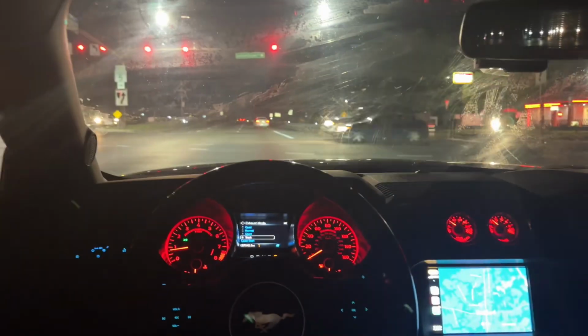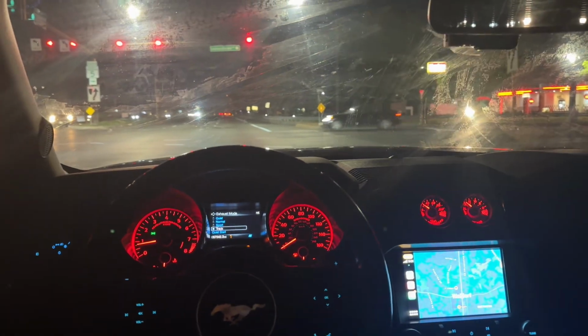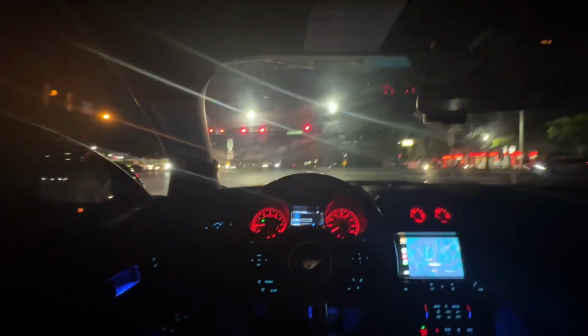What view y'all like? Y'all like this view, or do y'all like the super view? What y'all like? You know, I'm on the iPhone 15 Pro Max, so this quality better be crazy, man.